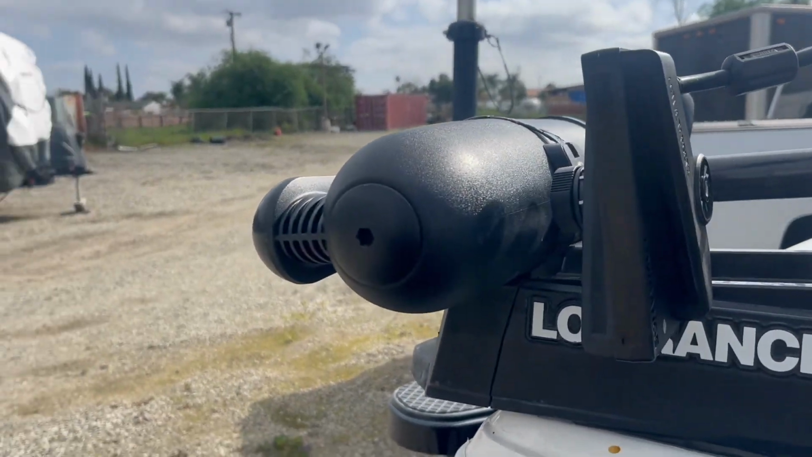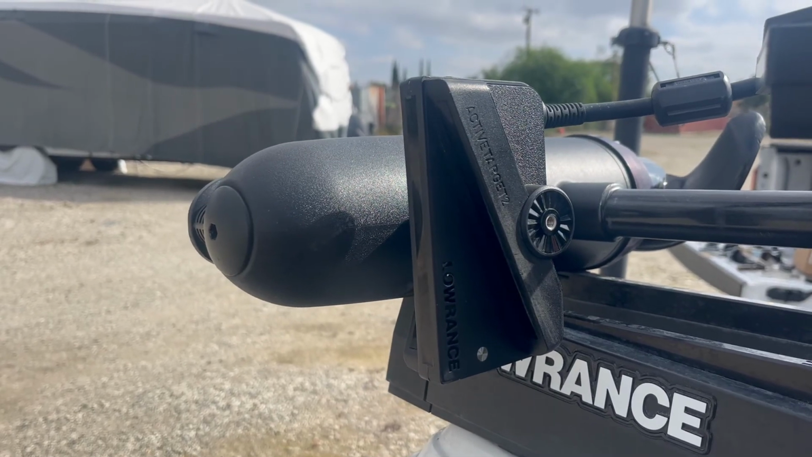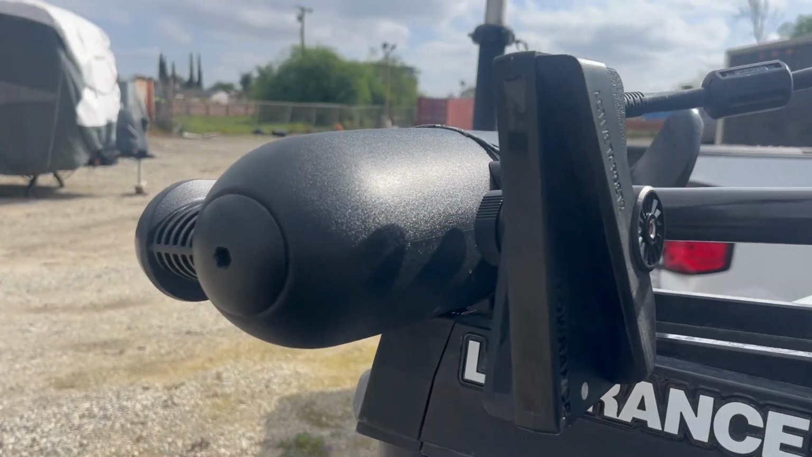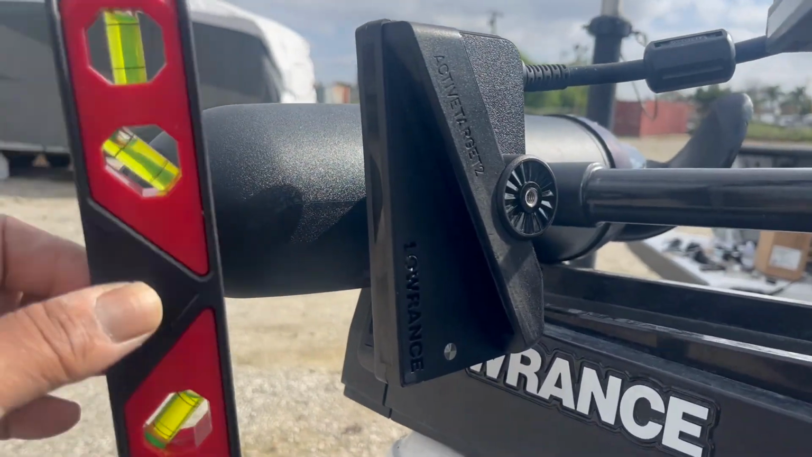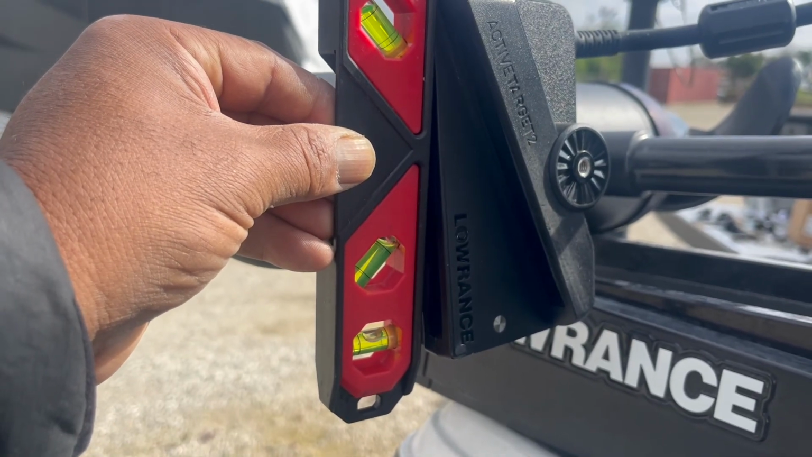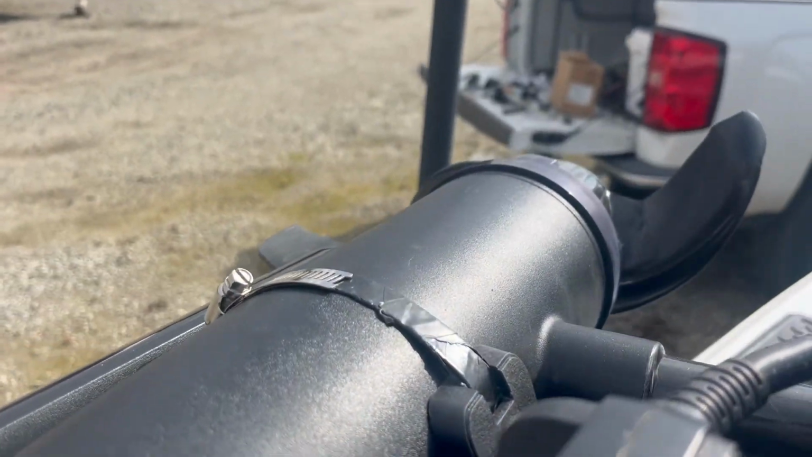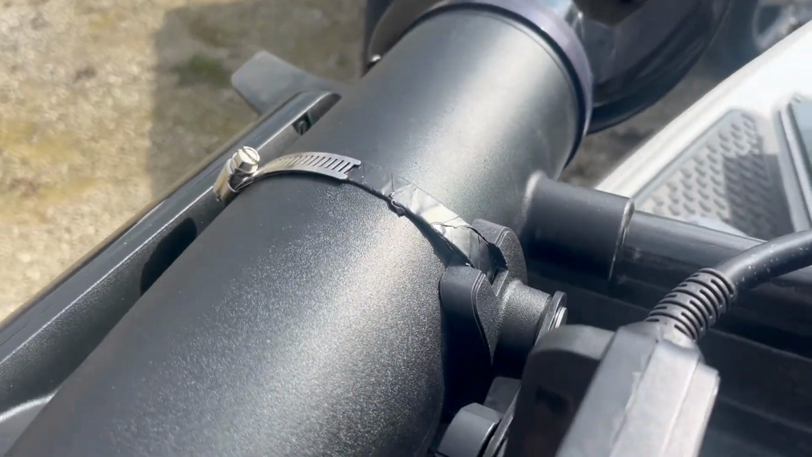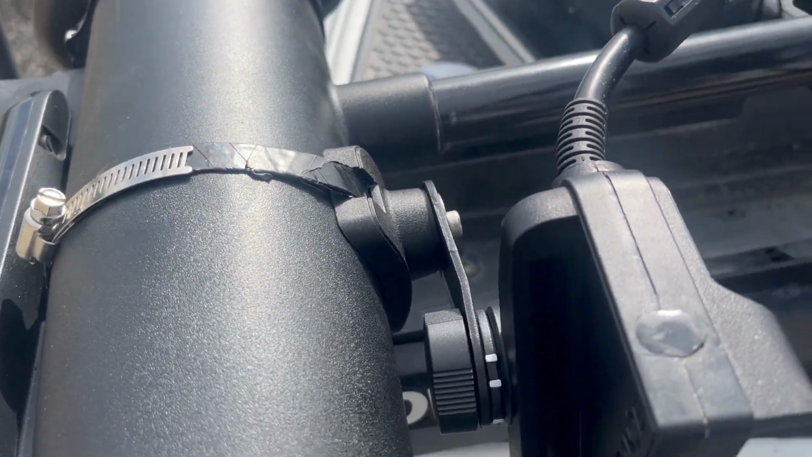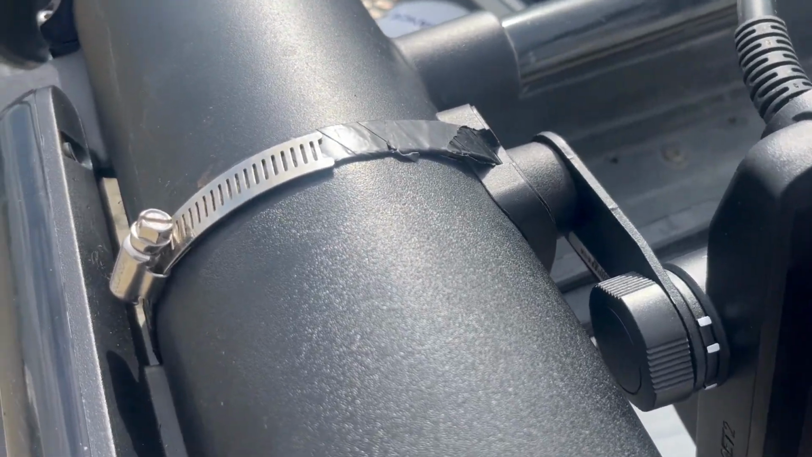Lowrance Active Target 2. This is the shallow water scout mode installation. Really easy to install. You just want to make sure that everything is level, and you want to make sure everything's tight. It's really super basic installation. There you go. No big deal.